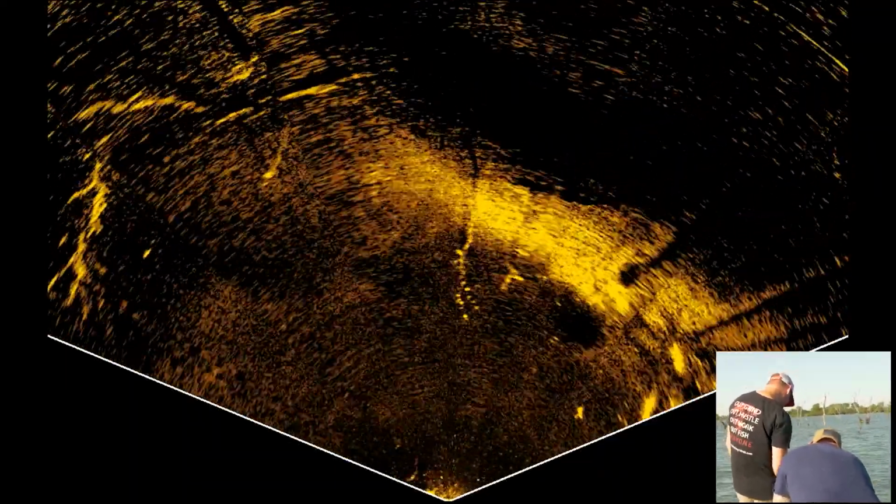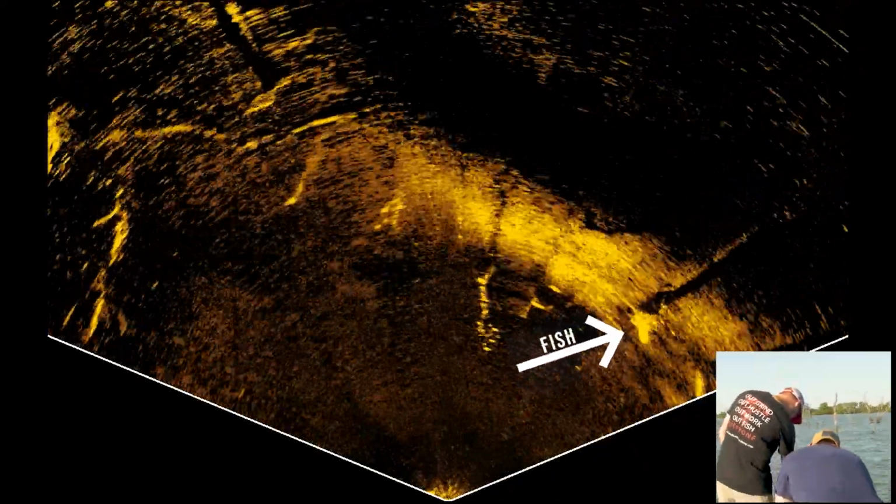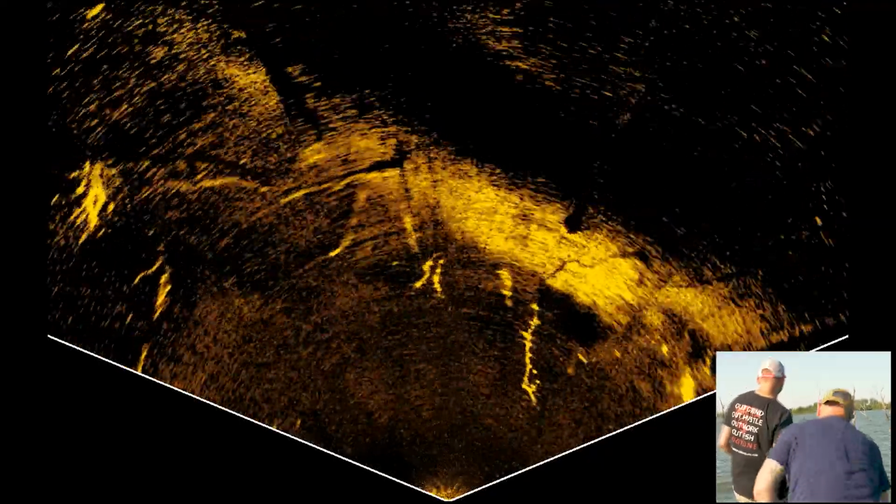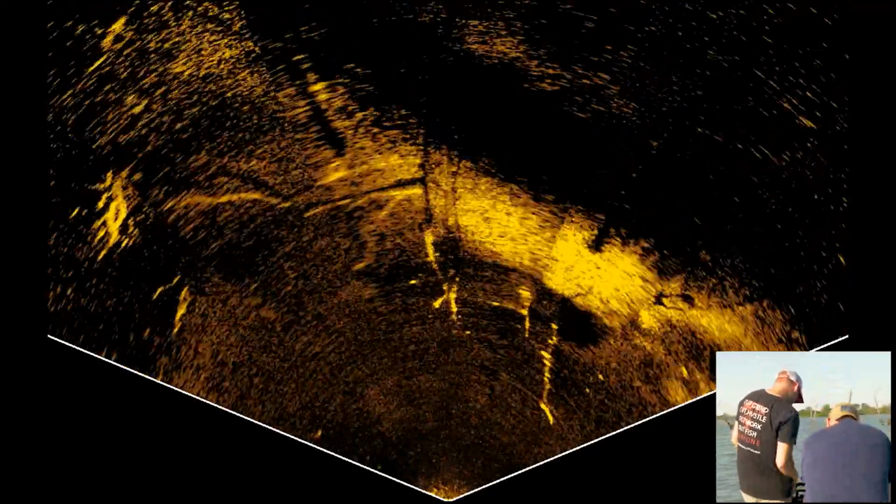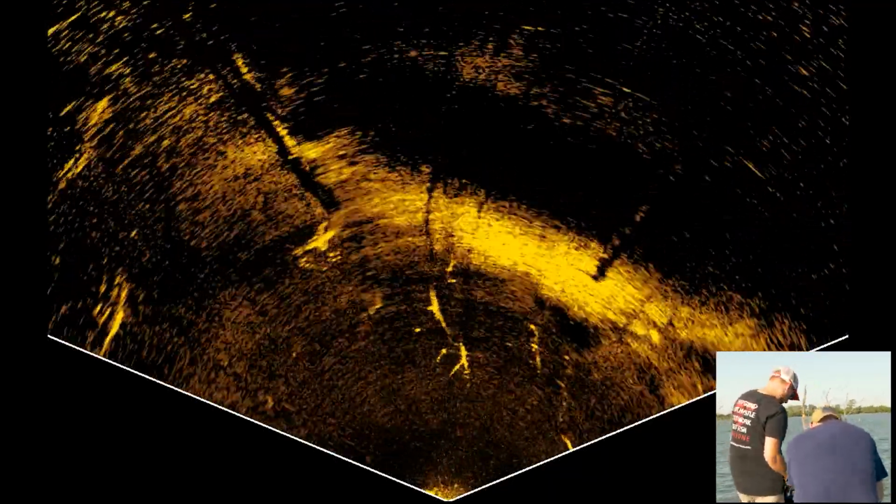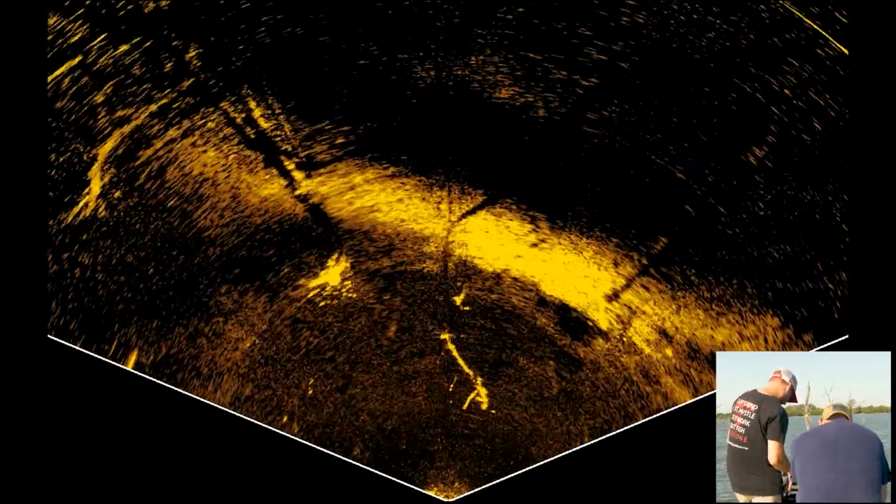Easy to pick up. There's some fish right there on that tree. That's some good ones, just not as clear. Nope. You know? Not bad. No, not horrible, but not what I'm used to seeing, not what you're used to seeing. No. You know, not what we saw with LiveScope.